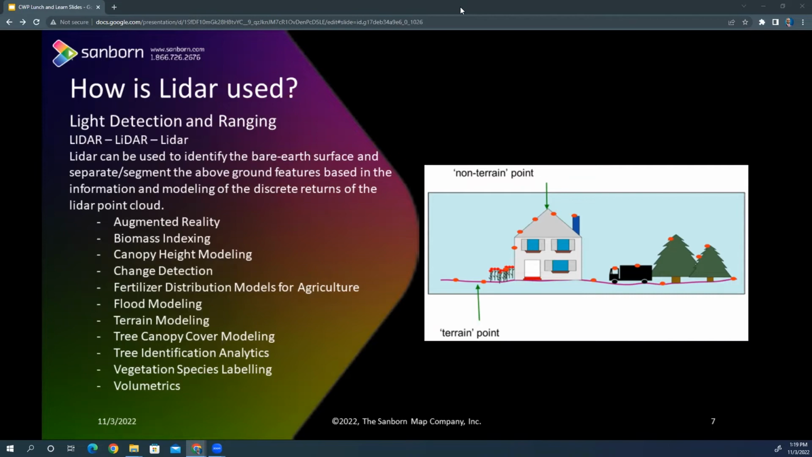So, Jared, from your perspective, how does all of this tie into those additional layers like we can see here? I'm seeing flood and terrain modeling. So beyond the canopy itself, what are some of the aspects that we can pull out of these data sets that are actually going to be really helpful for cities?